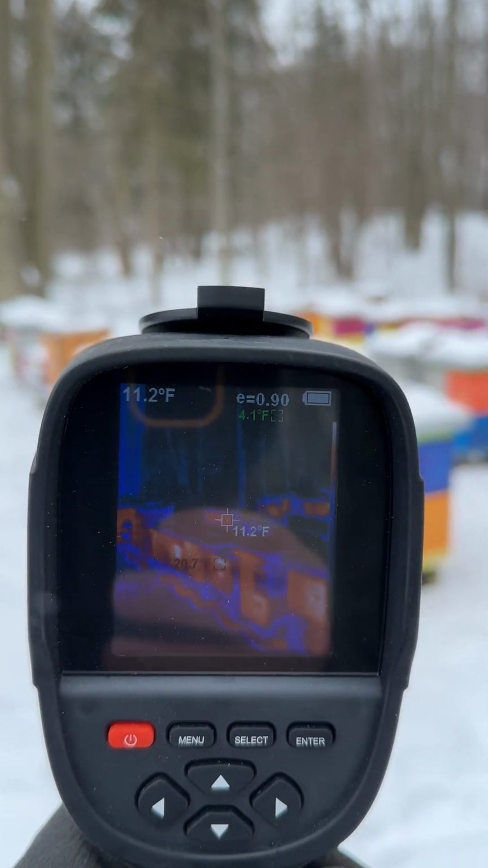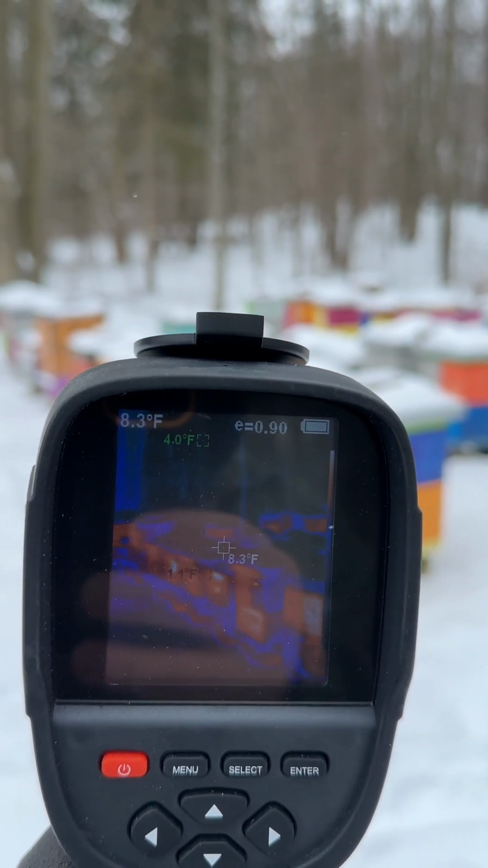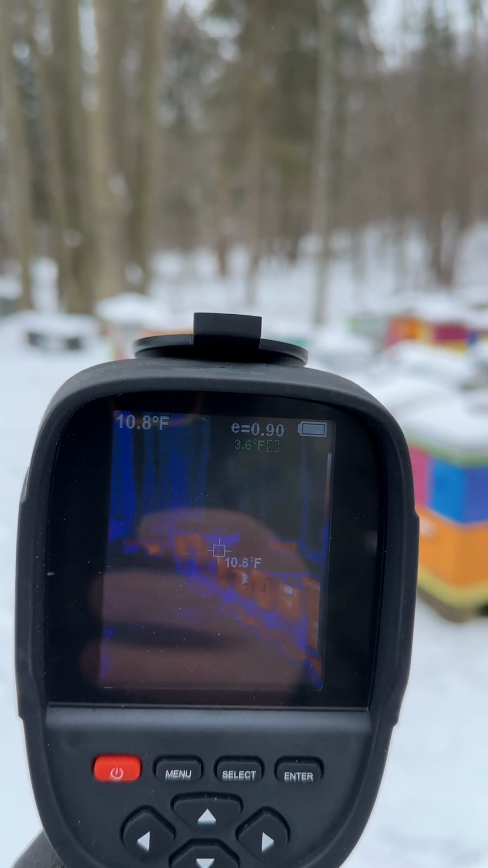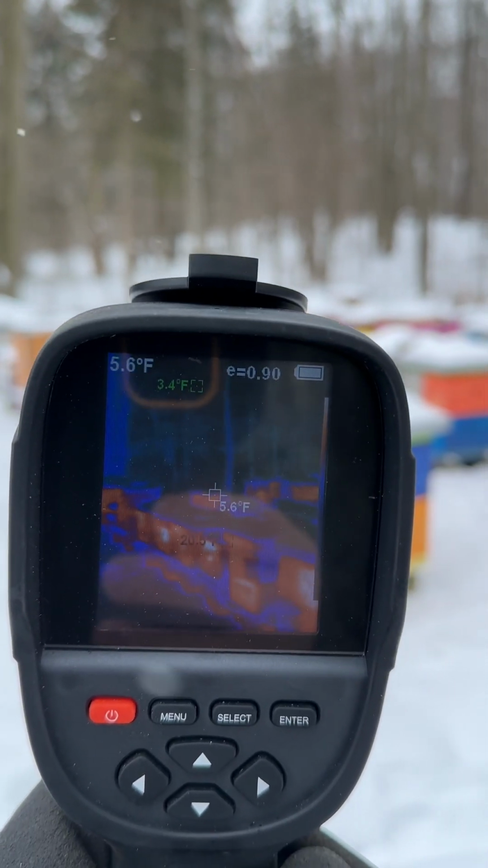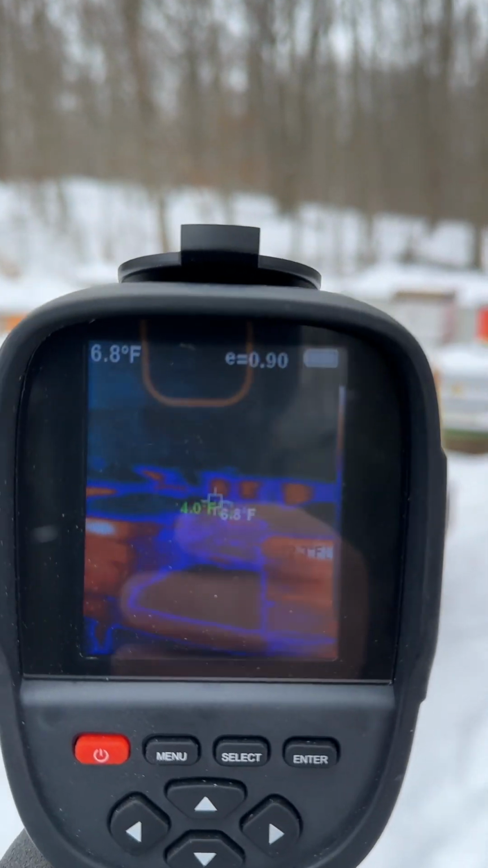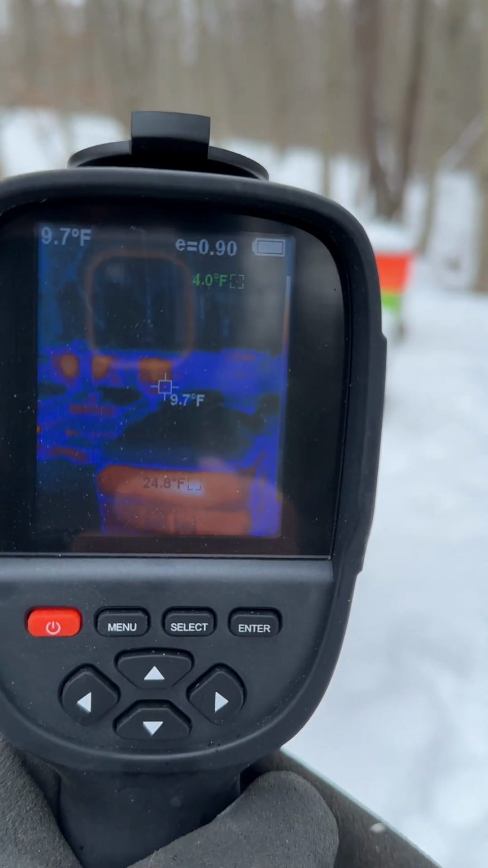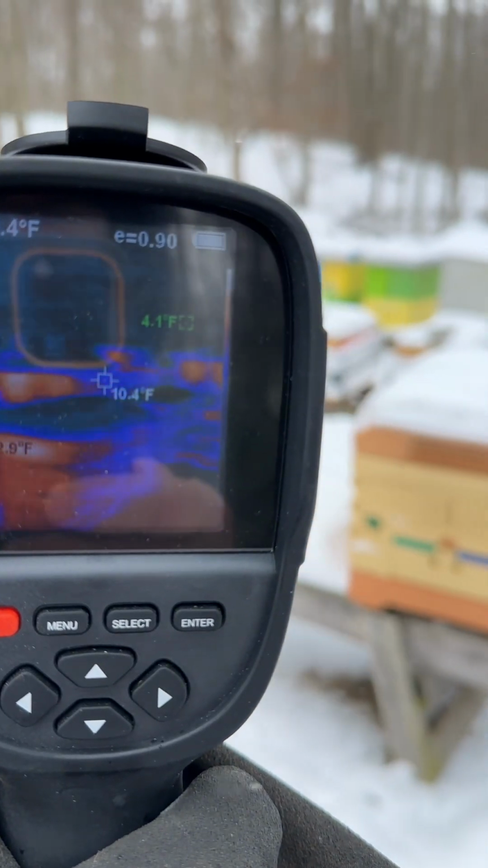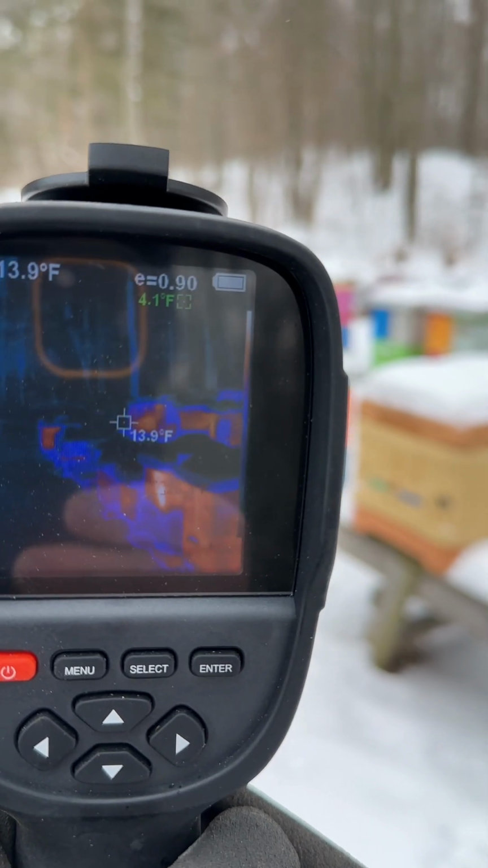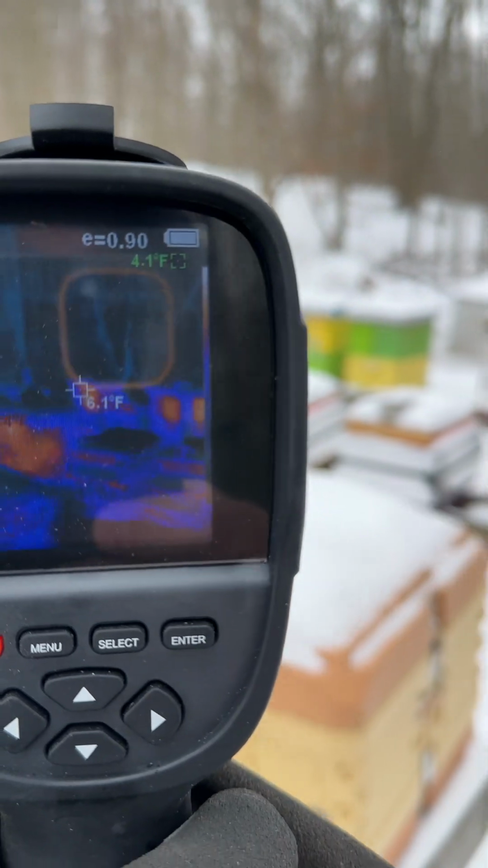to have a quick look at the hives. It's an infrared gadget, and not entirely sure you can rely on this, but it does give an indication of maybe where we're at in the winter time. According to this, all the hives have some heat signatures,